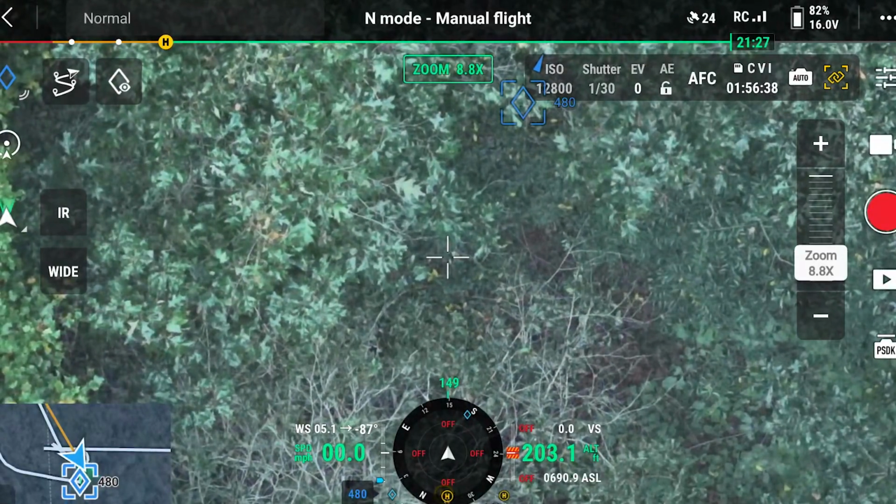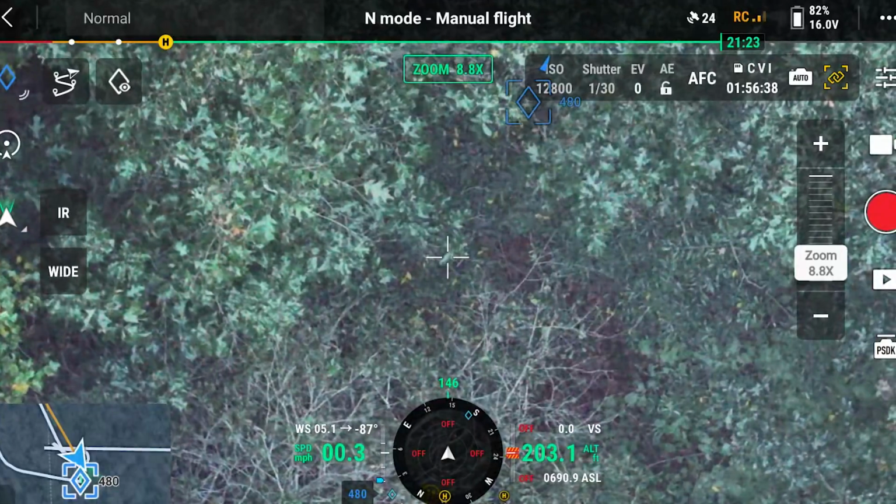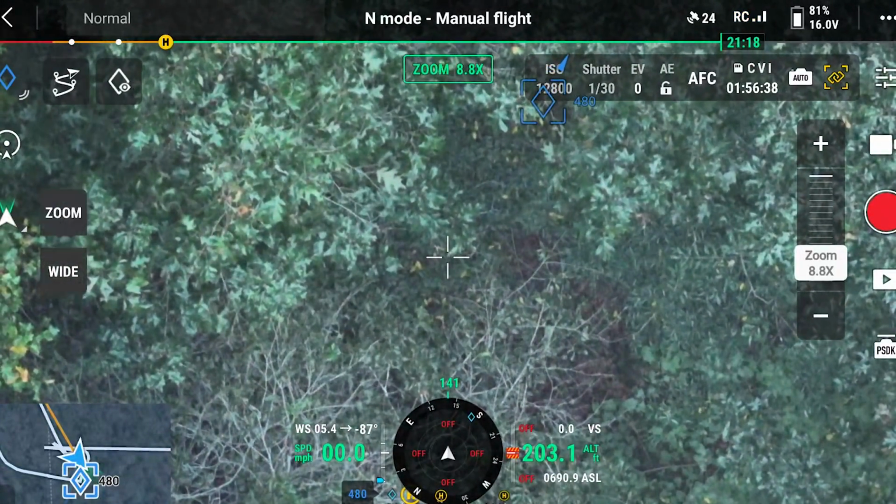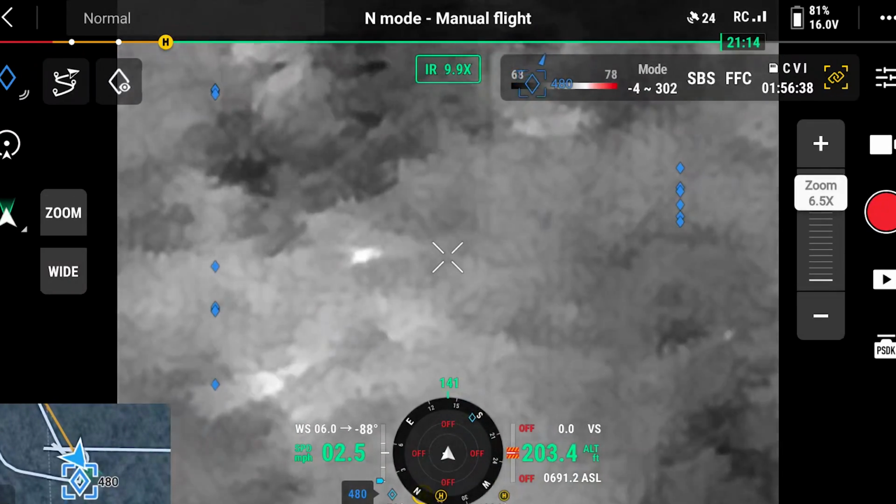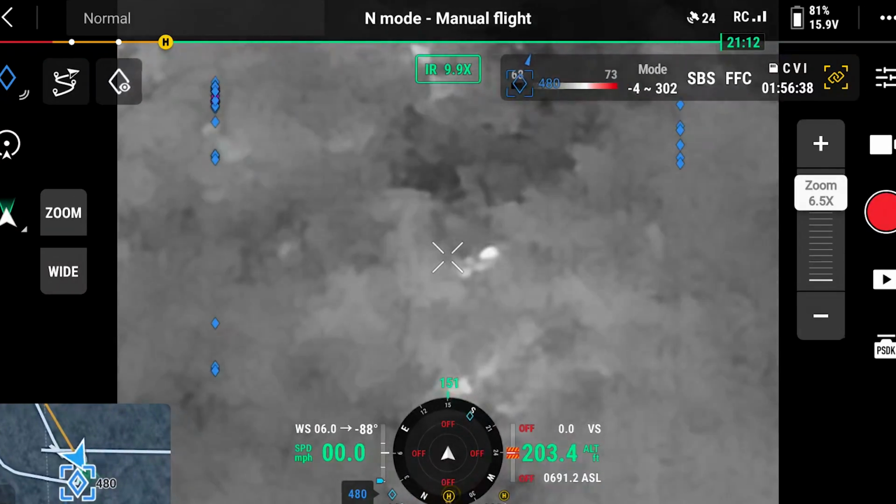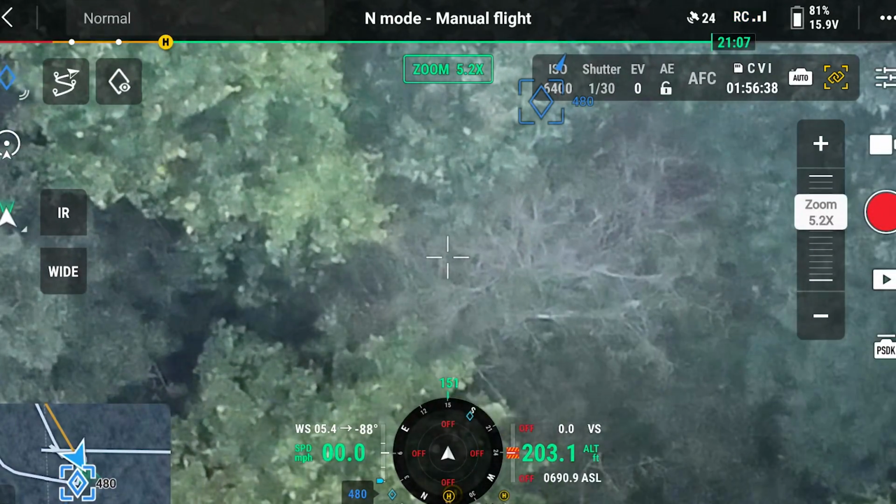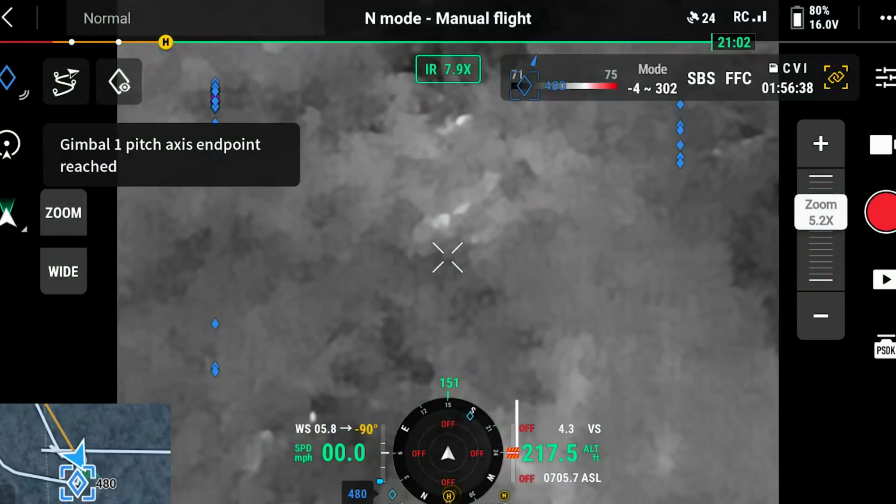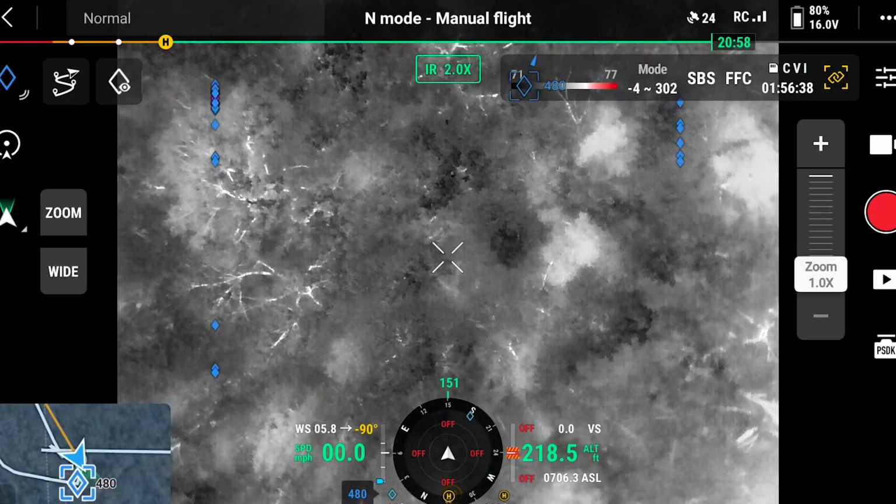Yeah, see, it's just tough. But again, if the deer wasn't moving, I'd be able to zero in on him a little better. So it may only be one. I thought I saw multiple, but